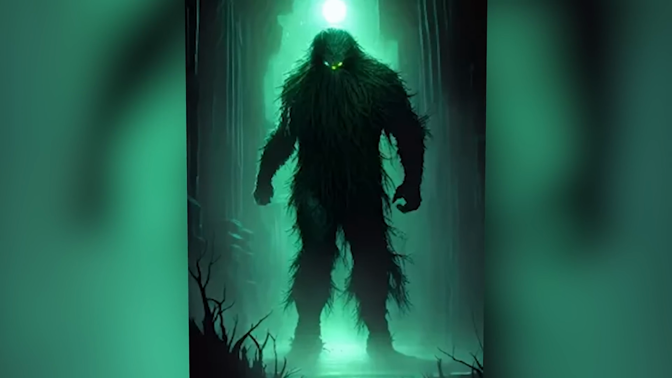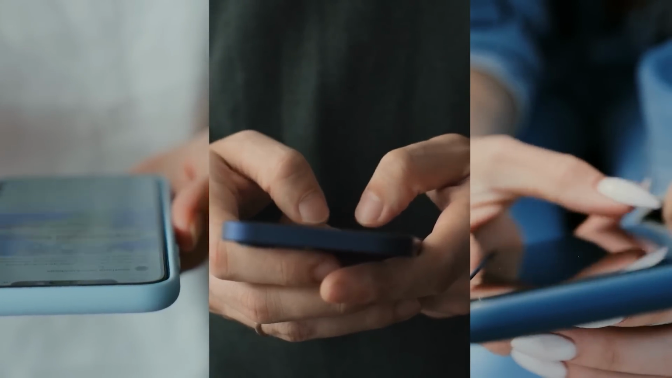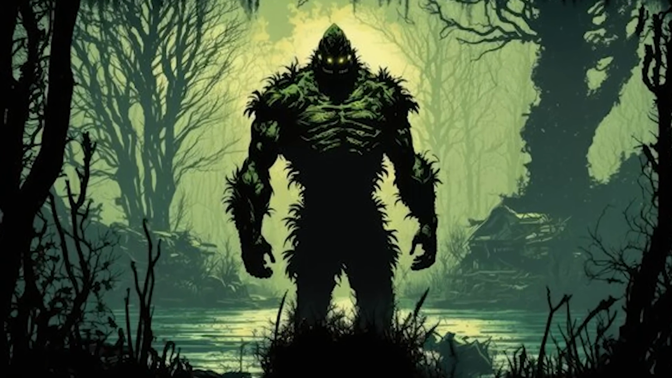However, the hunter who captured the video thought it to be a Michigan swamp creature. It made the internet go wild with the speculations, but then the owner of the video revealed himself that it was just a man in a costume, and there's nothing like a swamp creature that exists.